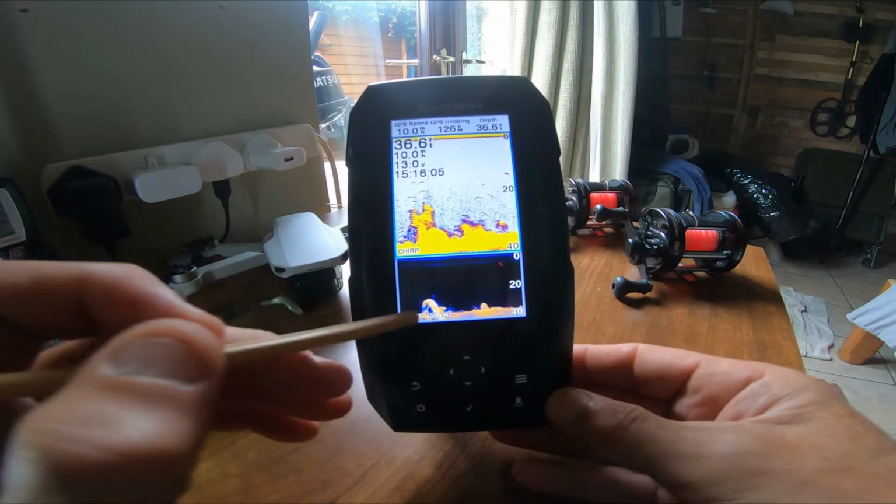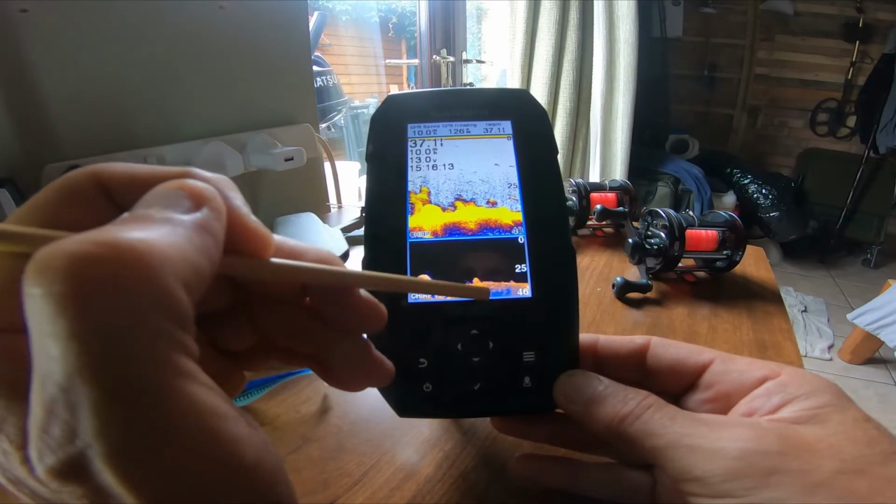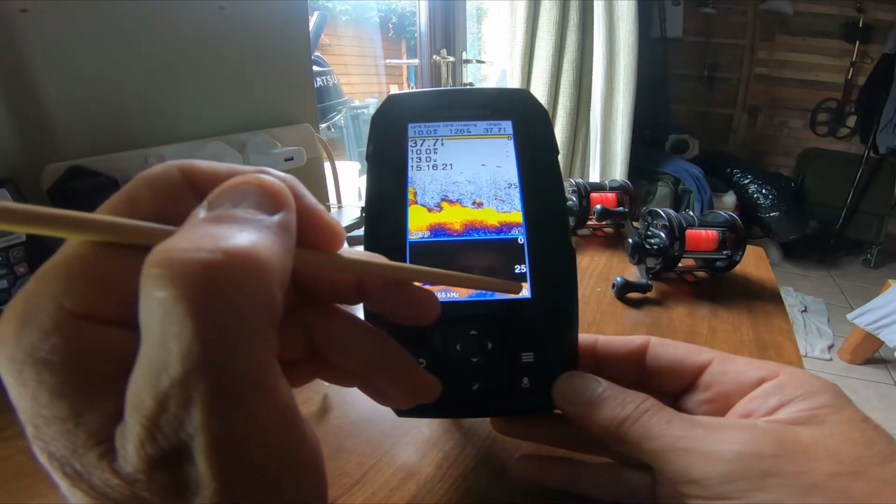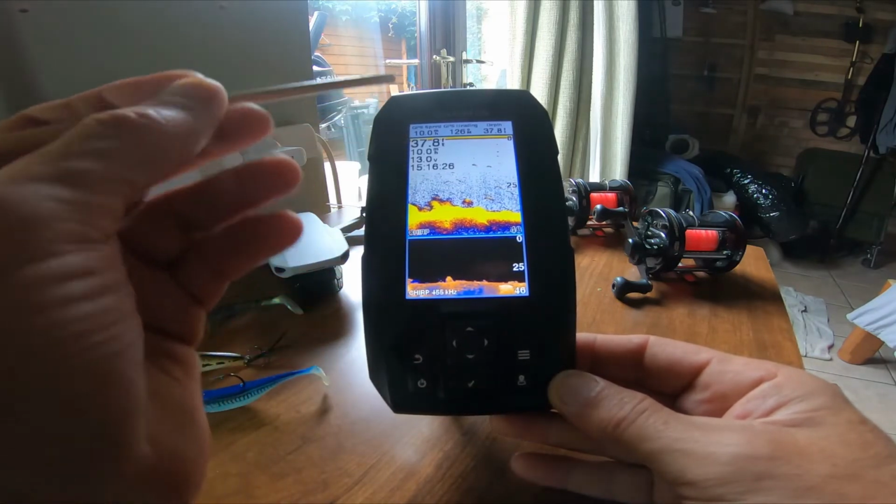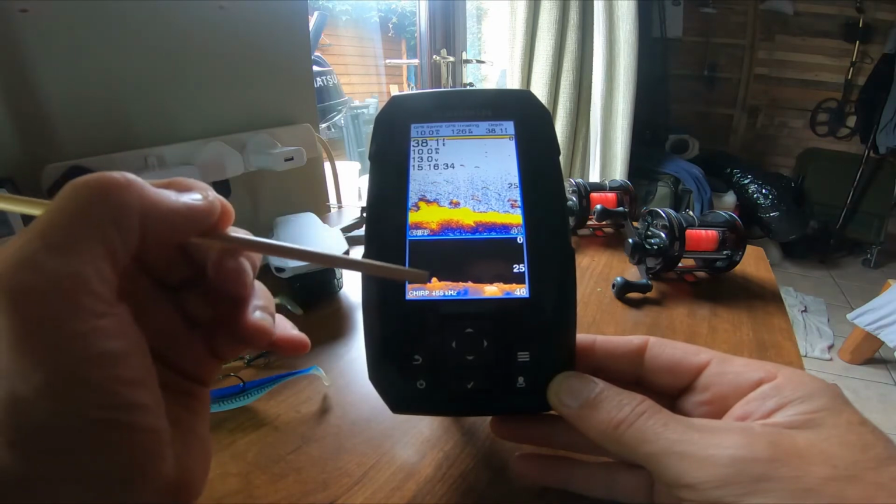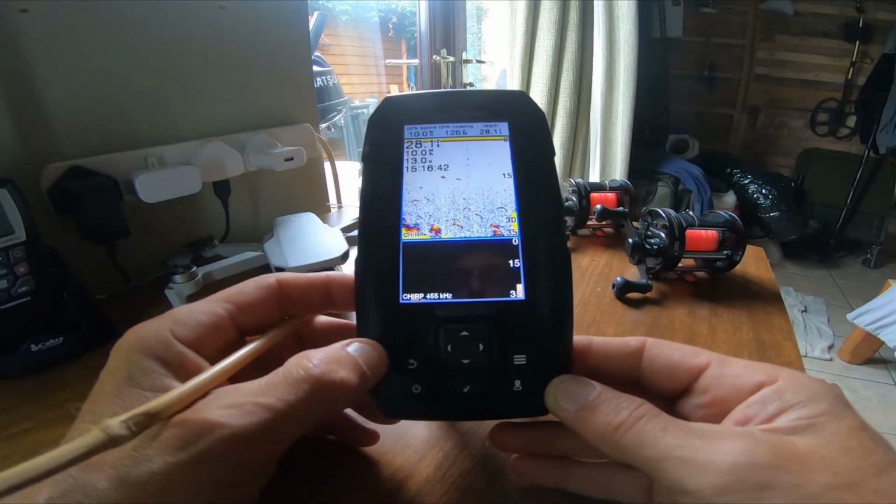Now these are fish, and having this side by side comparison is brilliant, because you can say, well, yeah, that is structure, but it's also got fish around it. And this gives you a more defined picture of the bottom, so you can pick out rocks, stuff like that. I think I'm going to be using this quite a lot as a novice, just to help me get my eye in, really. So that's the clear view and the traditional side by side.